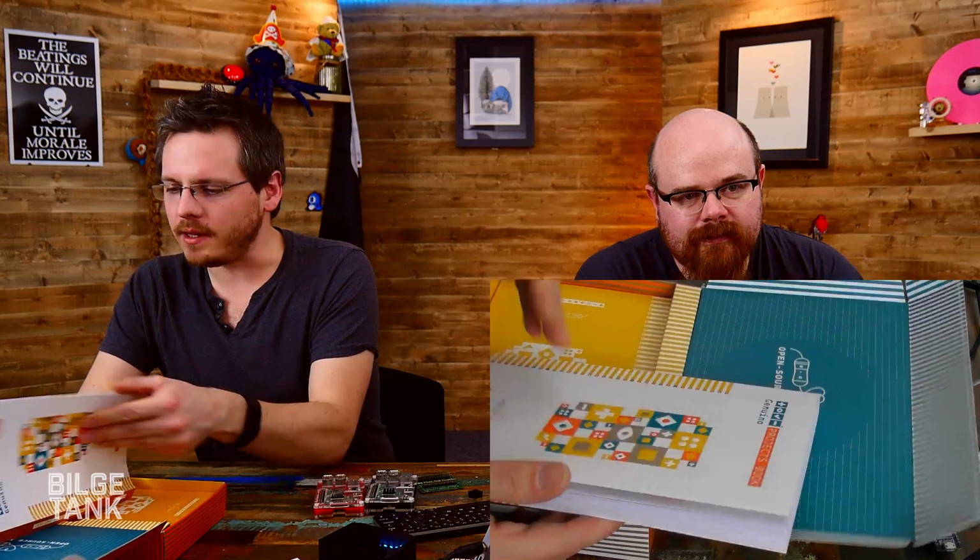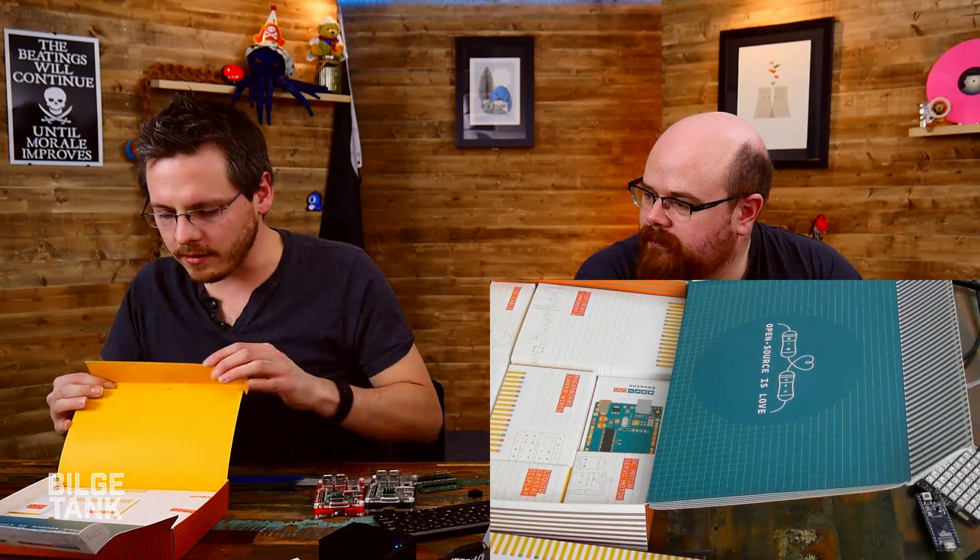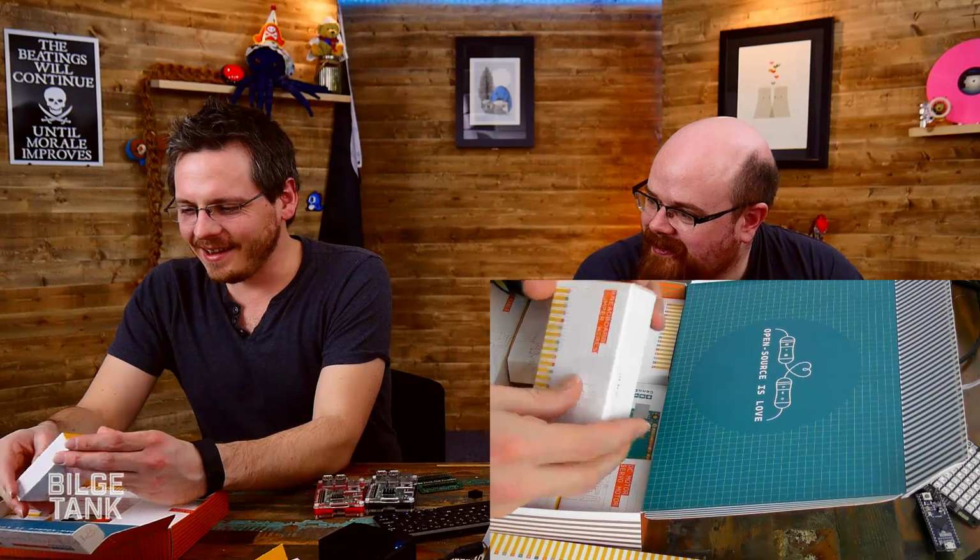There we go. So you got a lovely book. Oh, that's a really nice print, actually. Kind of different projects and things to build in there. It's got a nice textured cover. And then underneath, you get all your bits. And this is the bit that always makes me kind of squee about the Arduino starter kit, was these little boxes with everything in. It's just the silk laminate finish on it for me. I do like a good silk laminate. It's a little over the top, but it's quality over the top.